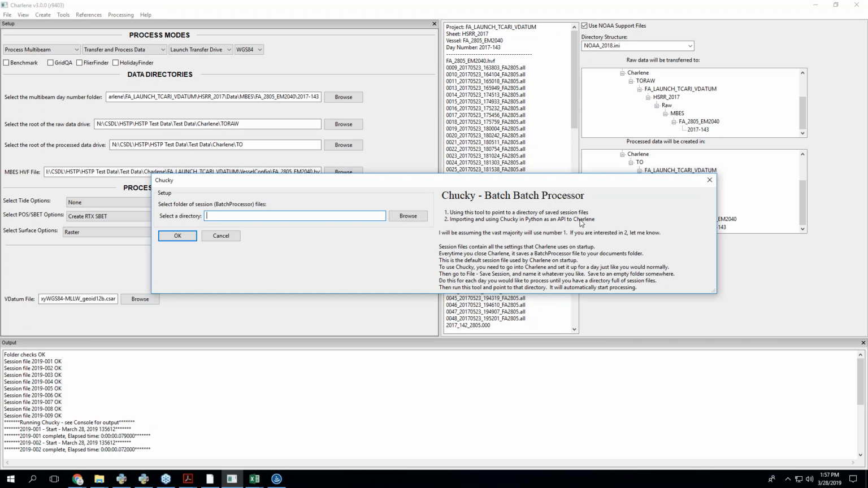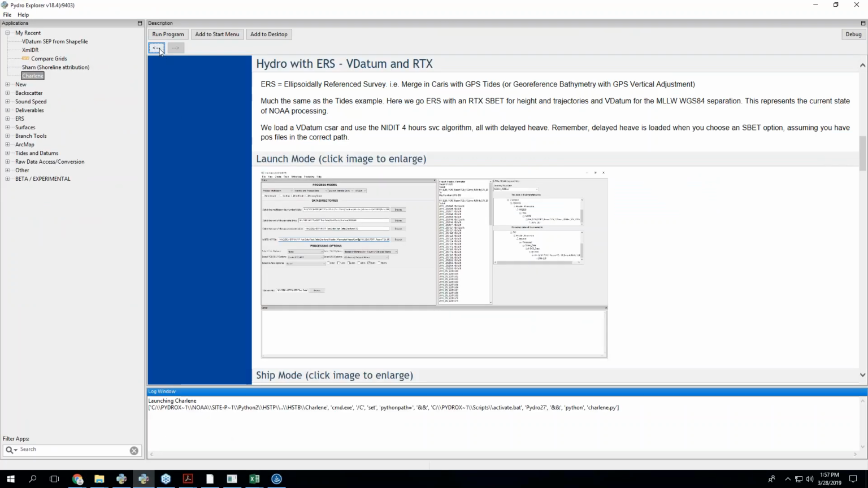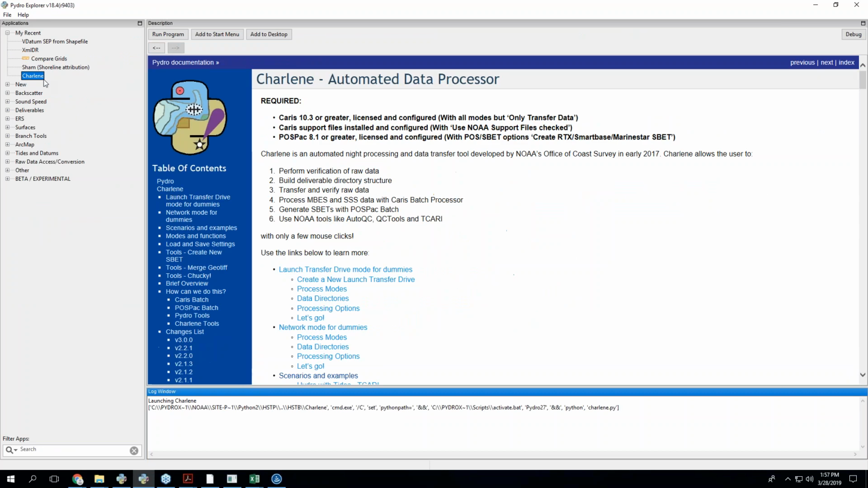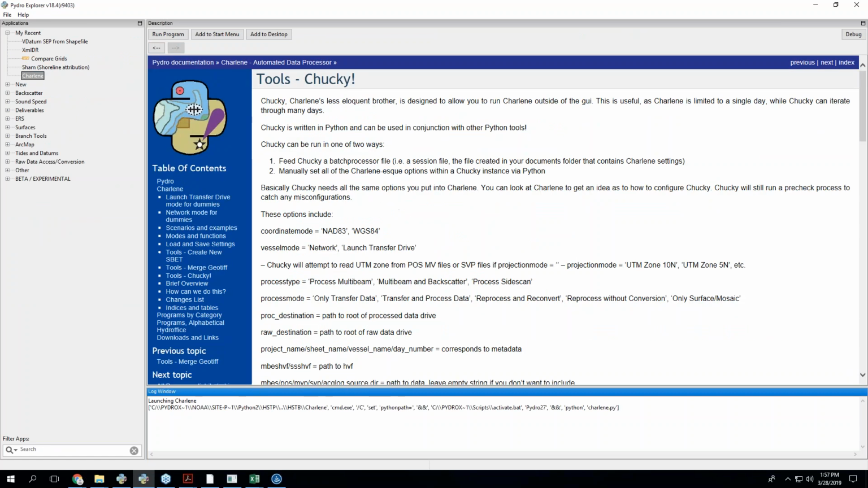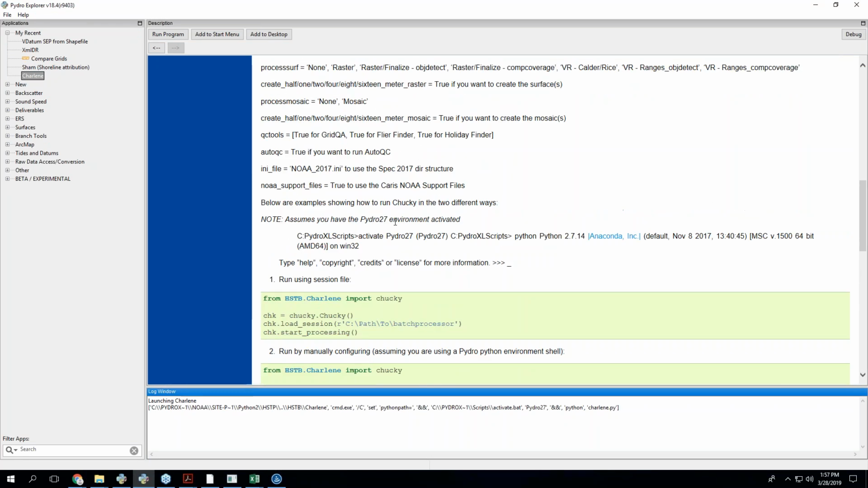There is a way of doing this in Python that I do, and I haven't really exposed it too much. I certainly can if people are interested in this idea of a Charlene API. It exists, and I've used it a little bit. But for the most part, I think saving these session files and then running a folder of session files makes more sense. And if you look at the Hydro Chucky, I talk about that a little bit more if you really want to run this in Python.